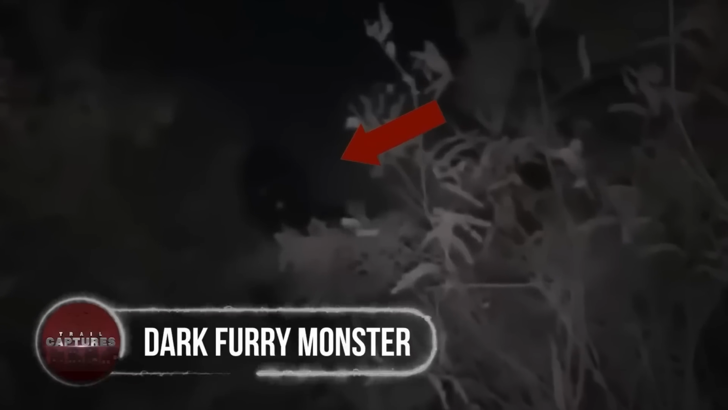Dark Furry Monster. This particular dark furry monster may initially seem like a man wearing a Halloween costume until you look closely at its eyes.